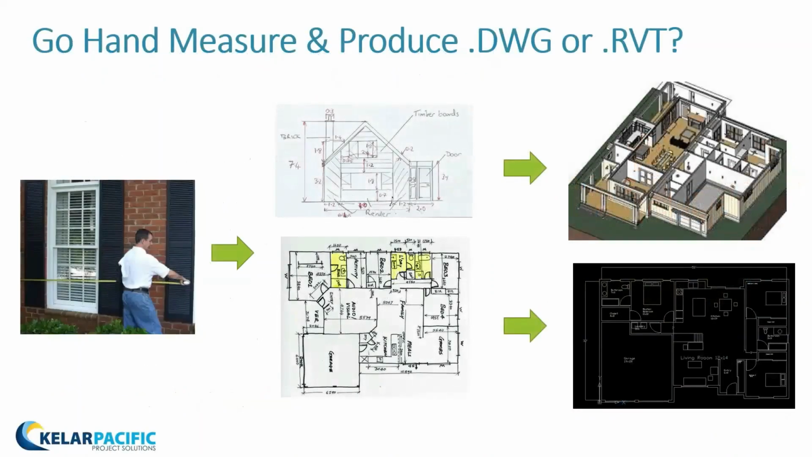Hopefully you're not doing this. This is an old method, or some people still do it, but I can measure all different window, the edge of the building to a window, and you basically just sketch out what you got, and then you convert that to CAD. This process takes a very long time, and it can be exhausting both on the field and once you get back and you try to put it in CAD, it can be a lot of time consuming.